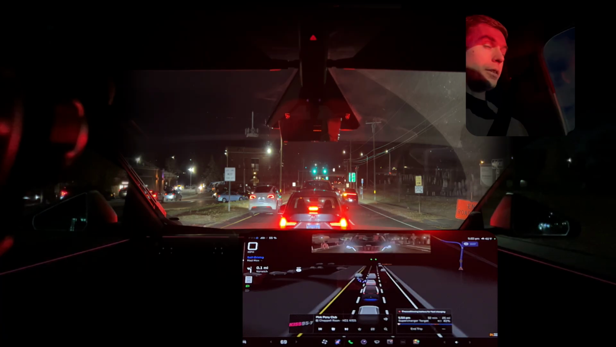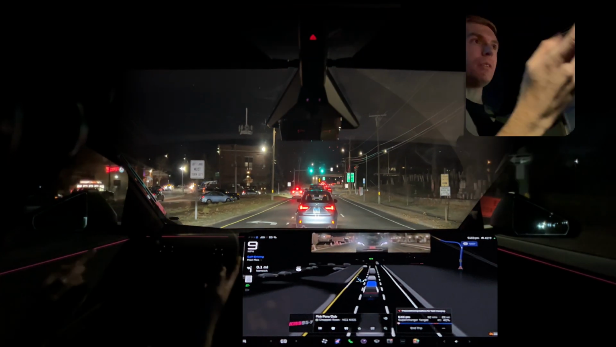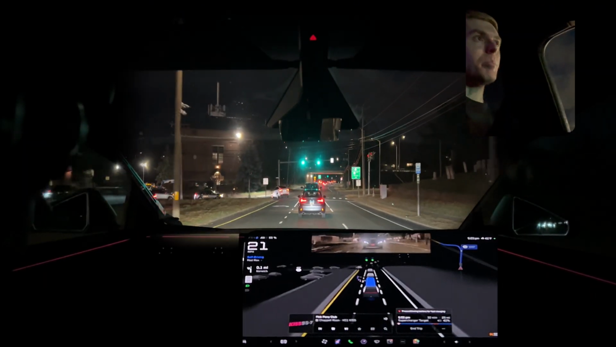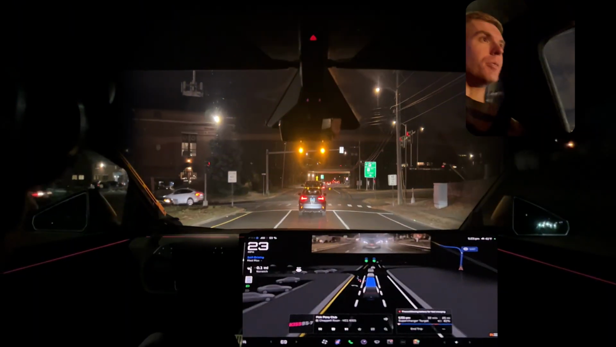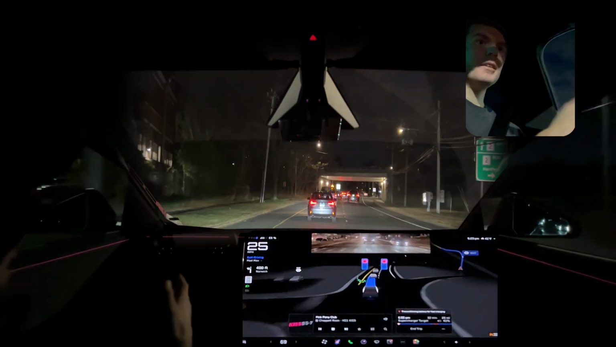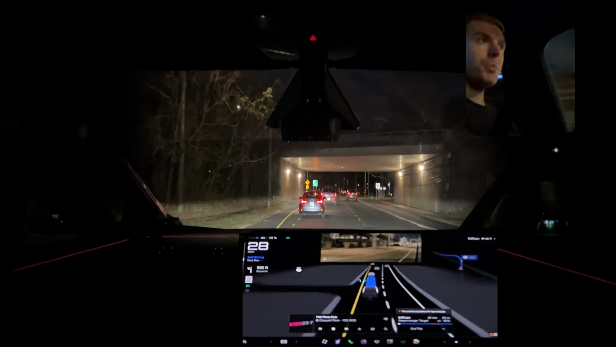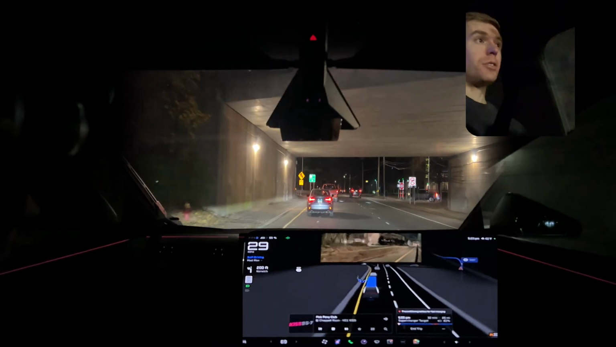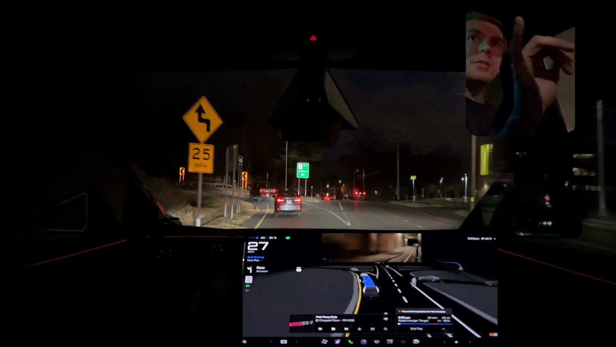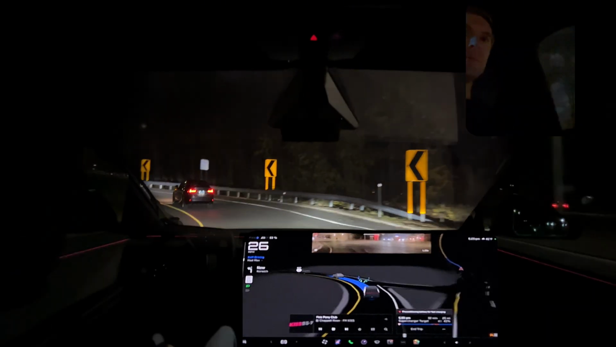Just something to note, I saw so many Model Ys just on my route. Actually, there was two, right? There's the older one here and there's a new one. That bodes well for Model Y sales. I like this proceeding through the yellow light. More of that, that's what I want to see. Super confident. Super comfortable. FSD is spotting that lady crossing the road there. Yeah.